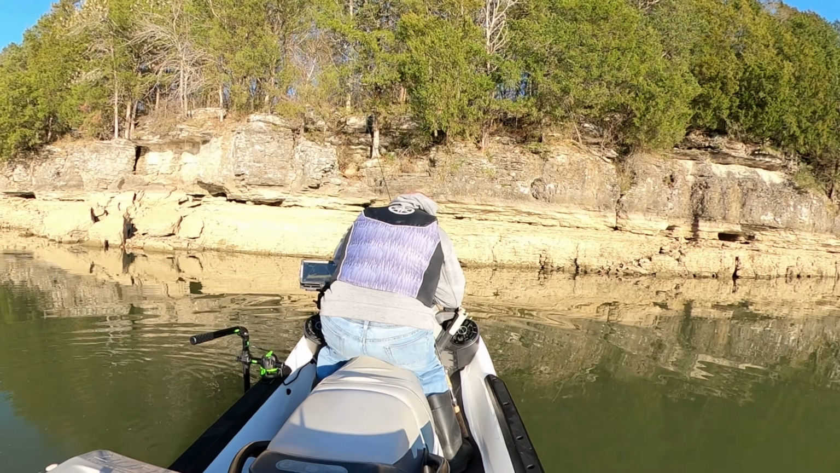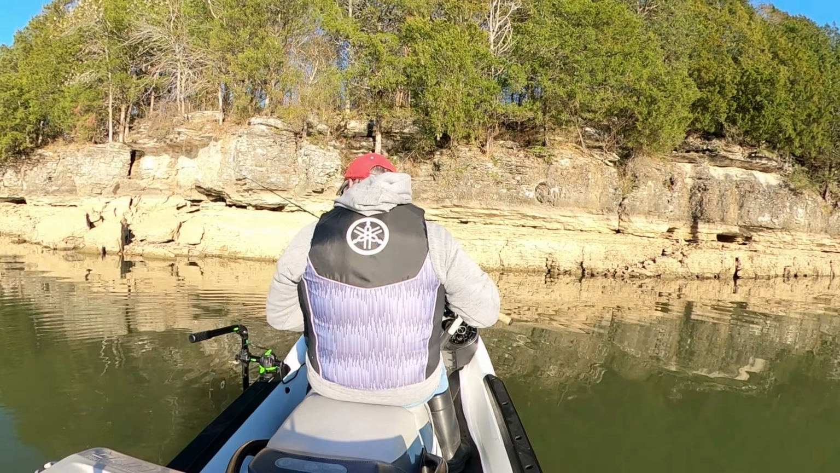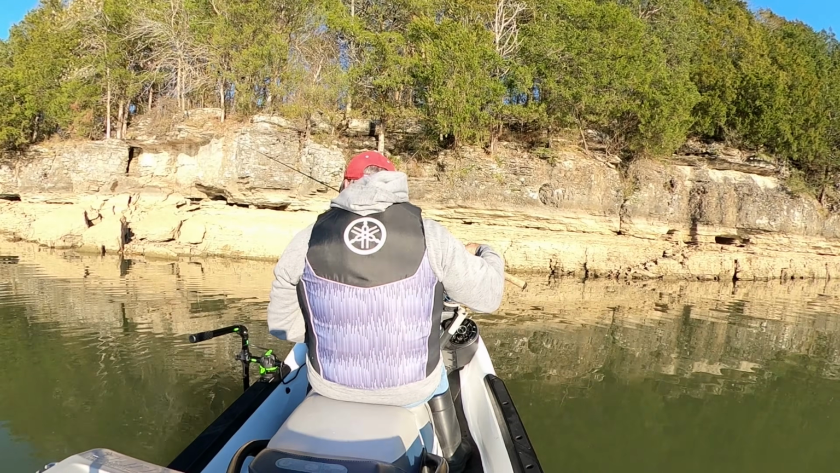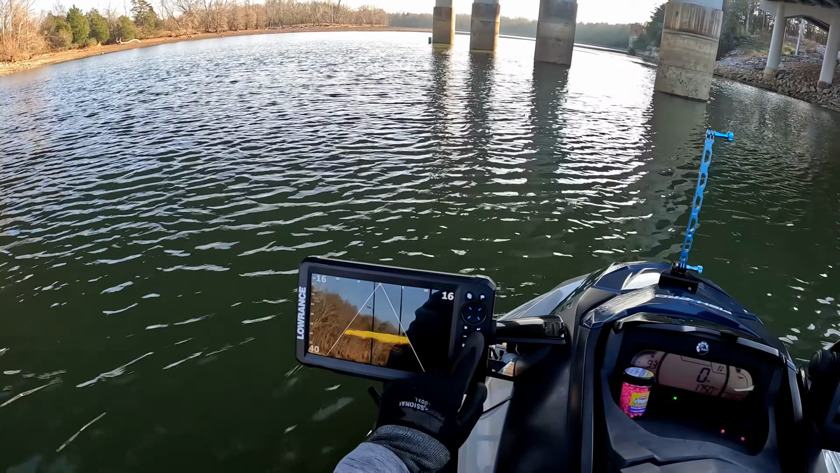So after the small one, I knew there was all small fish down there. I moved on to where I had caught some fish last week, and I wanted to look at those brush piles and see how many fish were on them and see what happened there. And this is what happened over there. But first, let me give you a quick look.